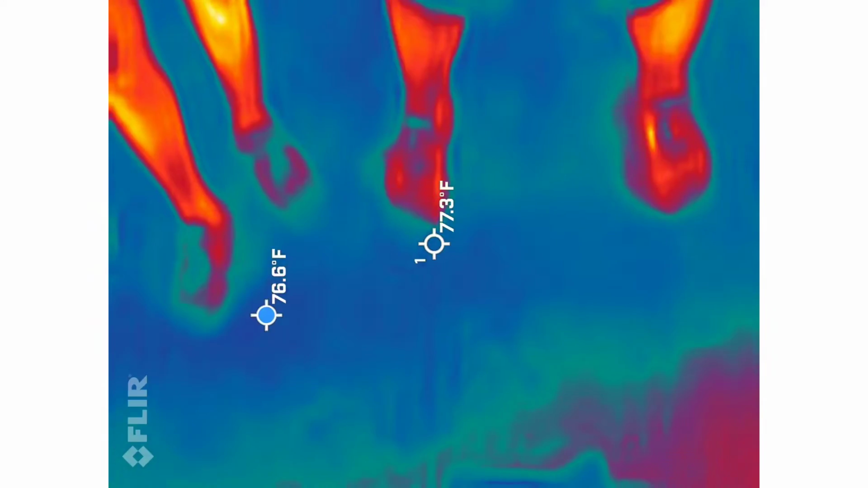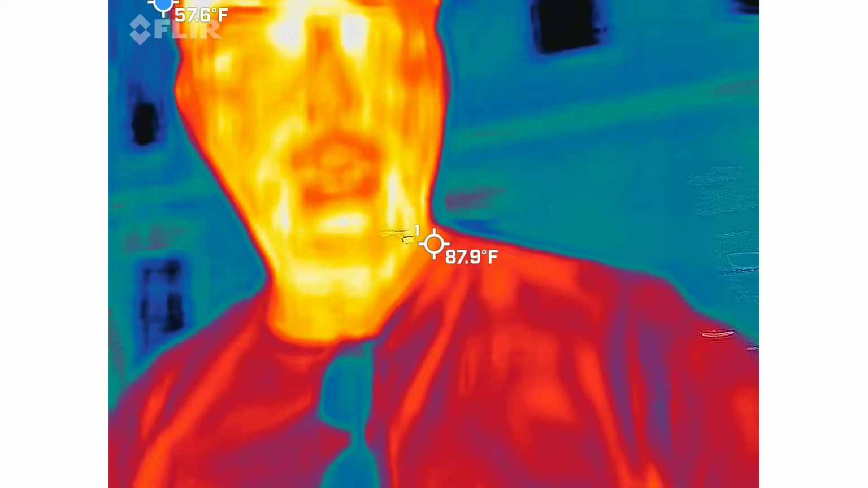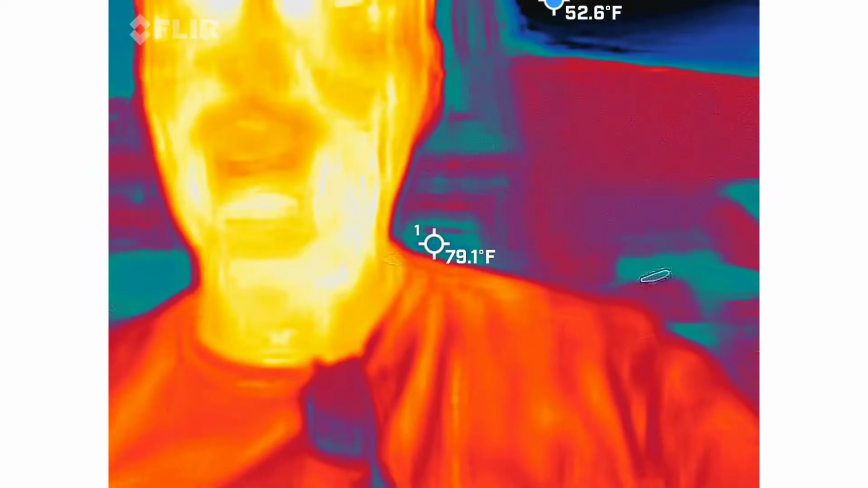Oh, you guys should be able to see me in there, orange, red, and yellow guy. Yep. So I have it set up to white hot, black cold.